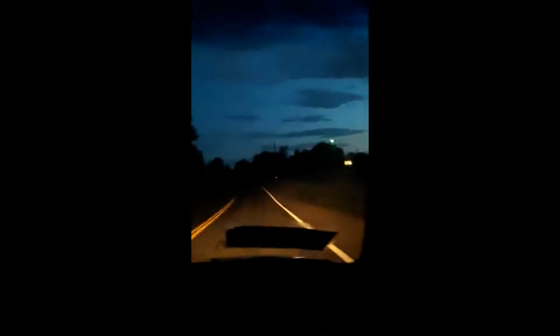Okay, we just saw two more motorcyclists. I think they're pretty brave. They're really brave to be driving around this haunted road. They might be doing the same thing we are currently, which is exploring.